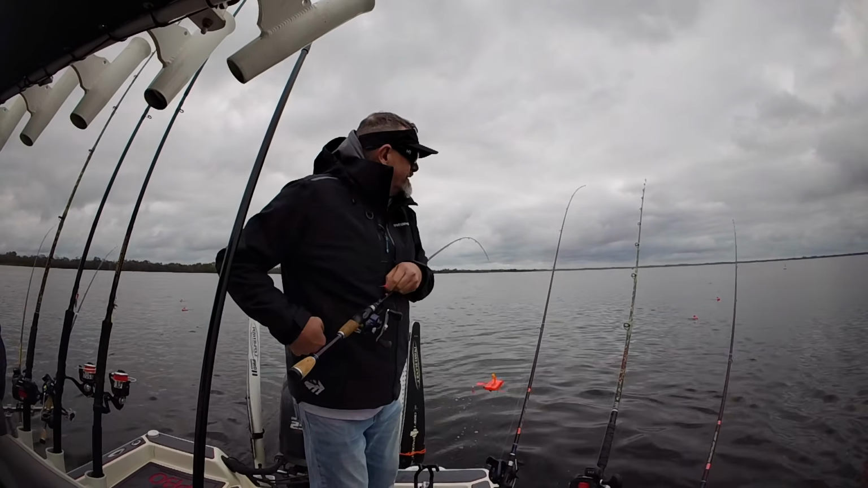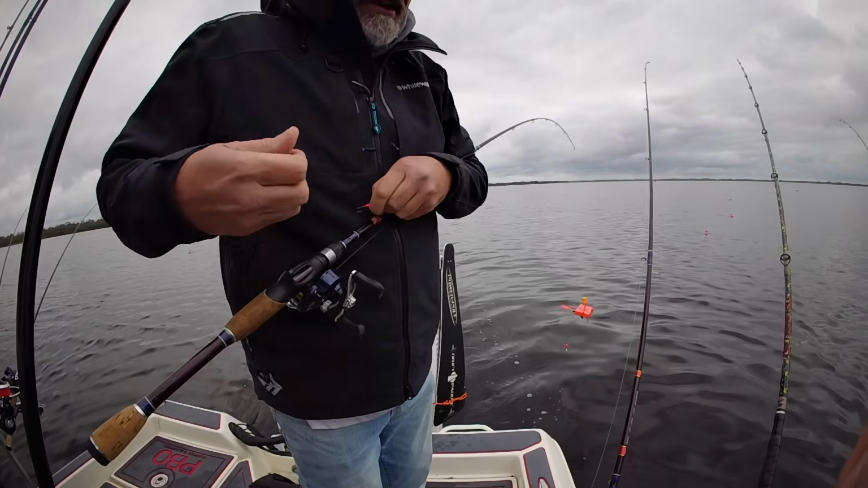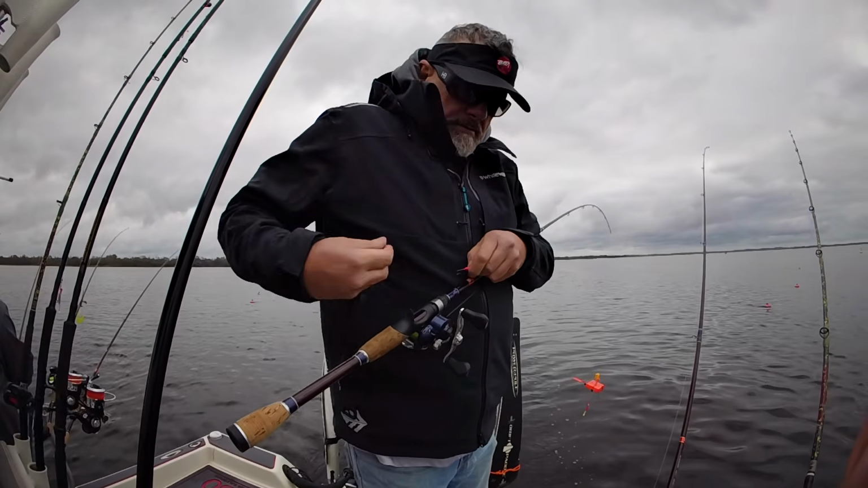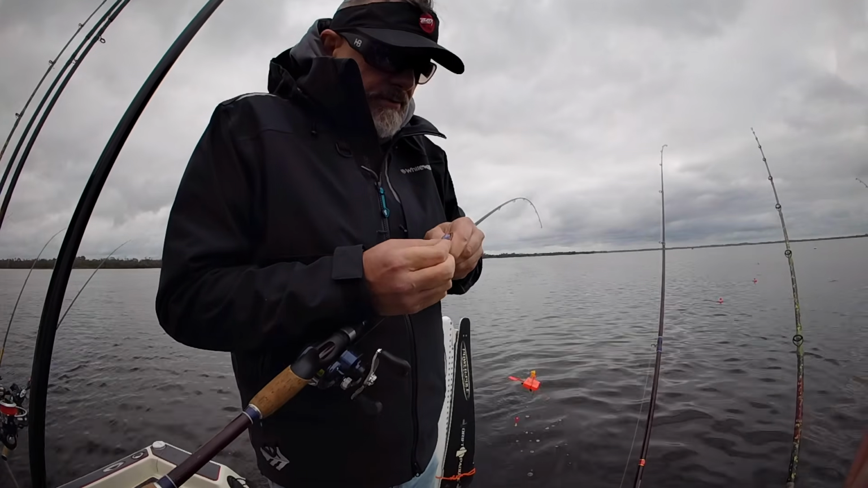Show enough Roo on here. All right, I had that black and chartreuse on there, but we haven't been getting anything on it. Something with pink on it seems to be doing well. So we'll go ahead and put this Russ Bailey Roo on here.